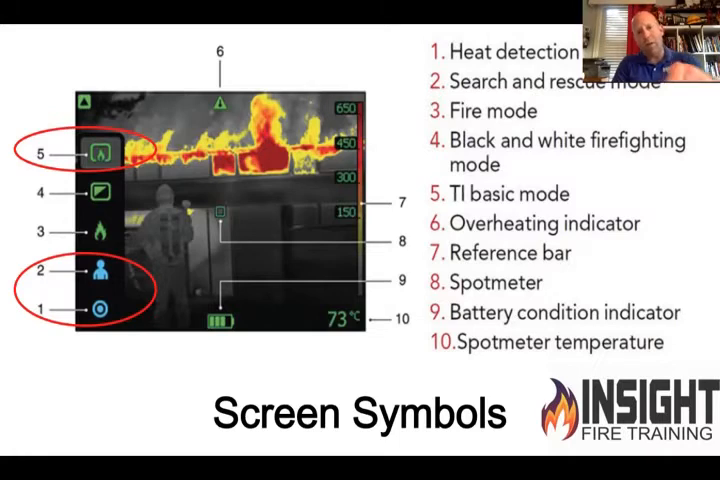The NFPA standard, and the one that FLIR uses, kicks in color at 300 degrees Fahrenheit. In this picture, it's in Celsius, so bear with me on that one. The bottom 2 are in blue. There's a reason for that. Green is for fire and blue is for search. I would not use those for searching in a fire.